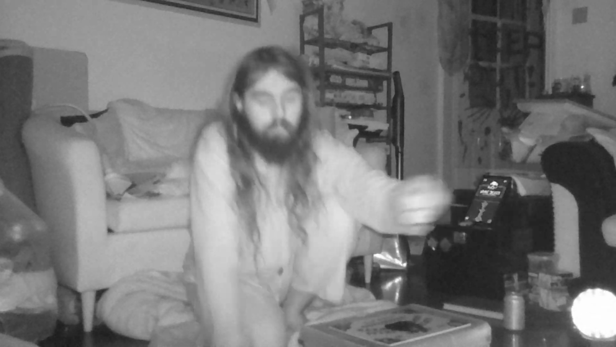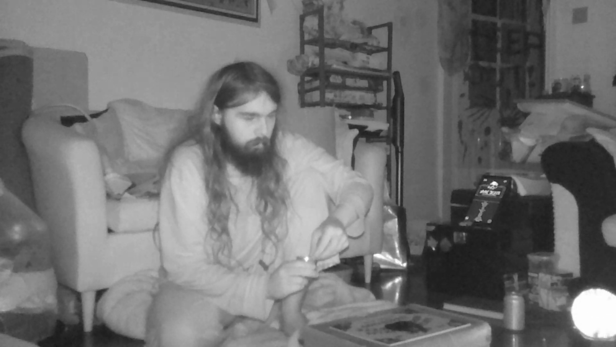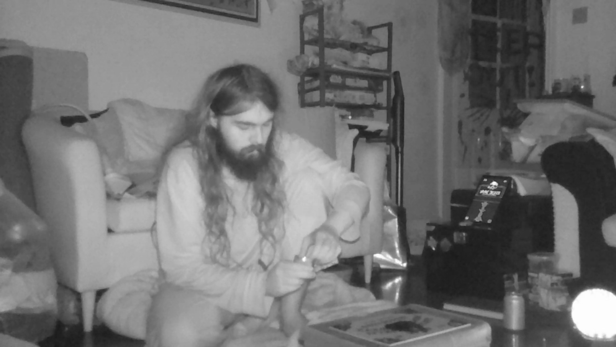Grabbing the candle. If the bell goes off, it's because I just grabbed the candle from right behind it. Oh my god, another candle's going out from over there. I need more candles at this rate.